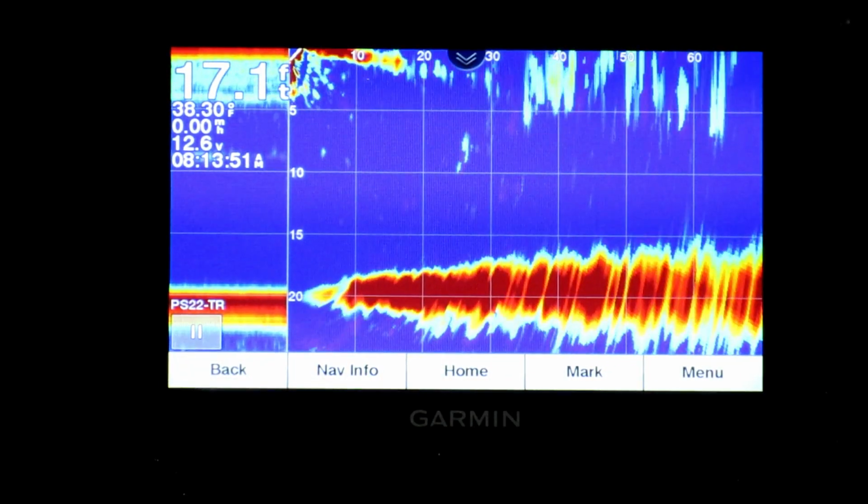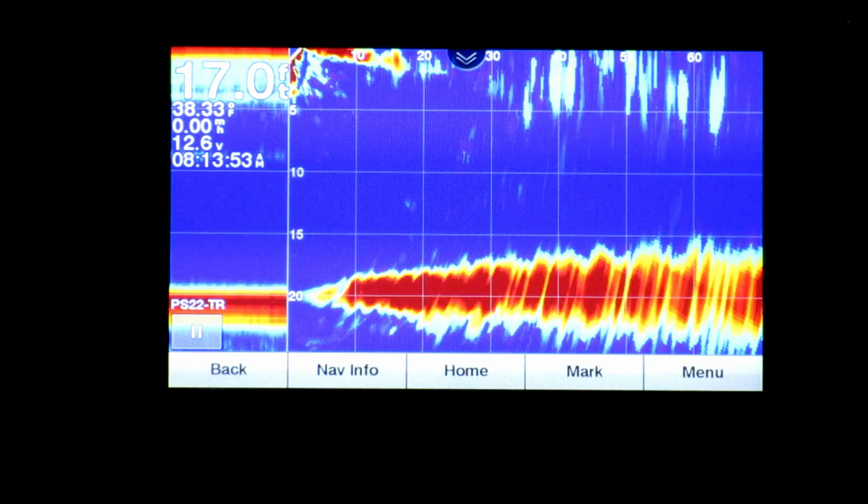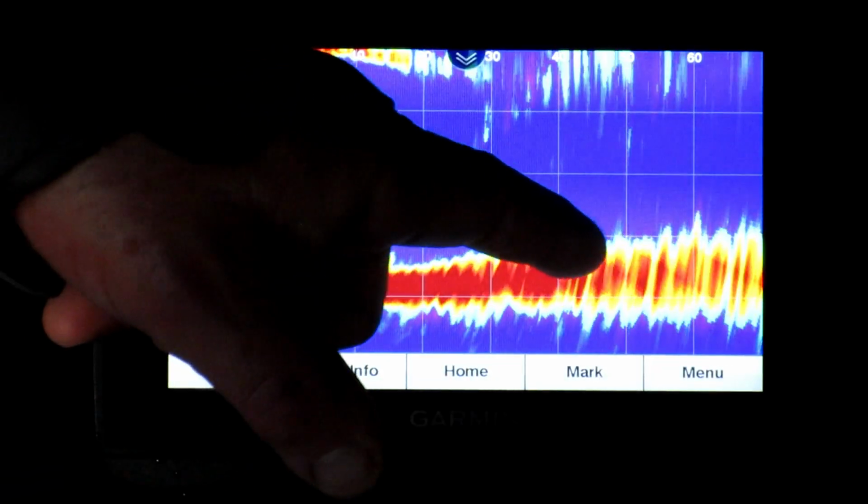Basically what I do is I go out, I drill 1 hole, I drop this thing down, and I start my scanning. So I'm going to slowly turn this thing to the left. So what you're looking at, all this down here is the bottom.